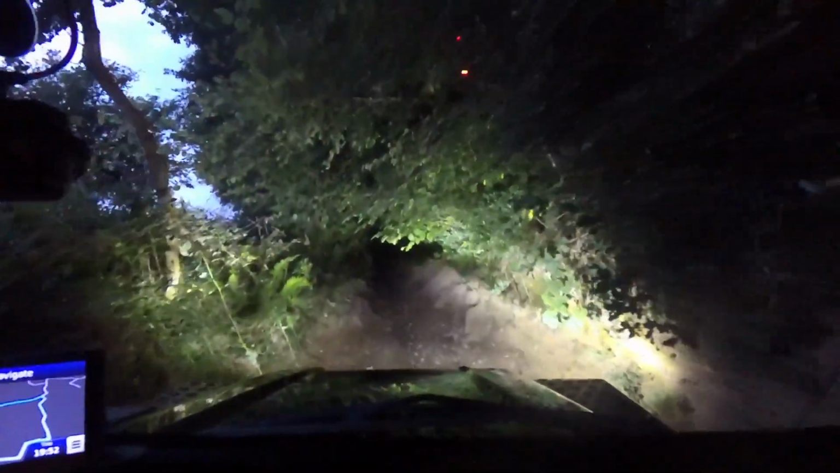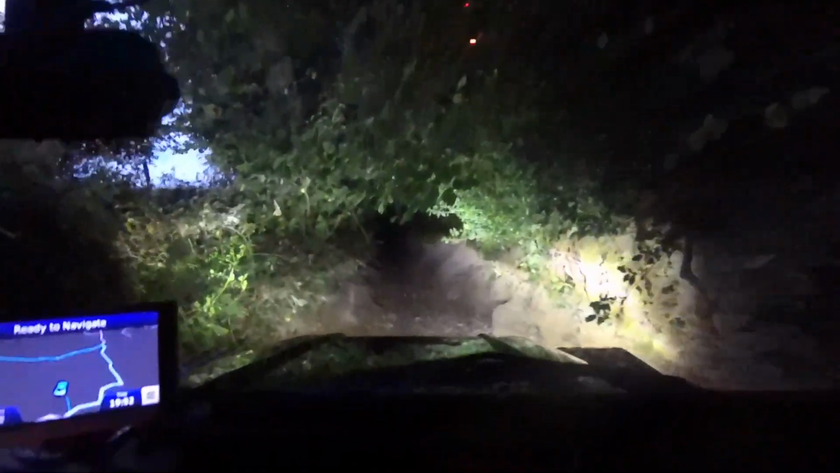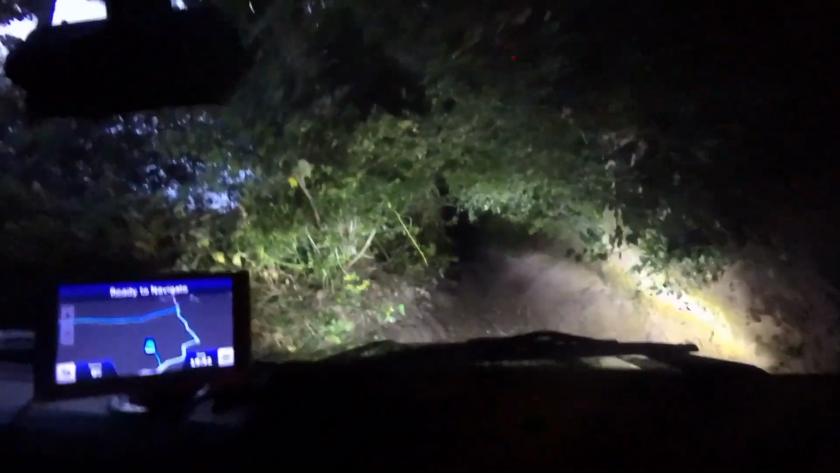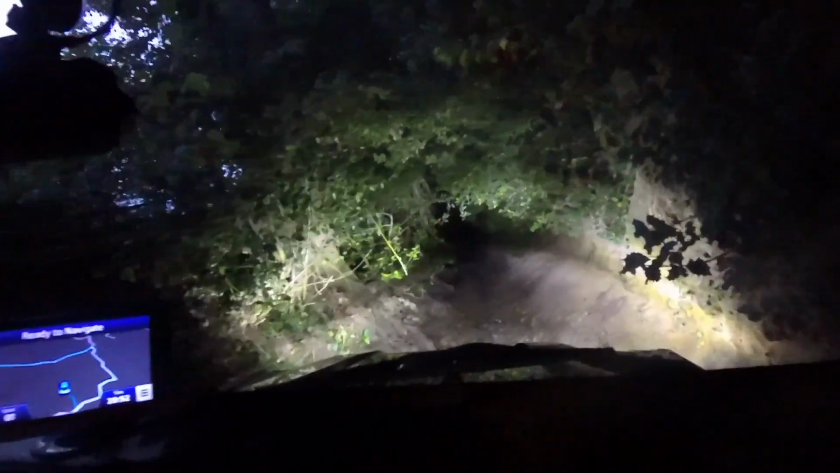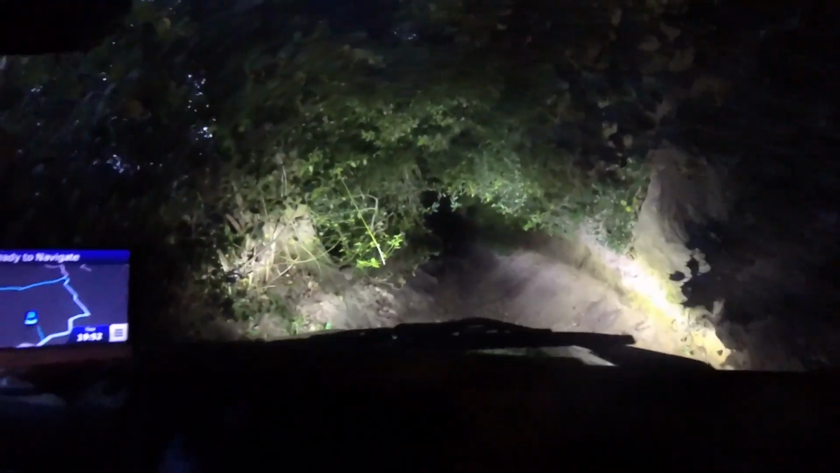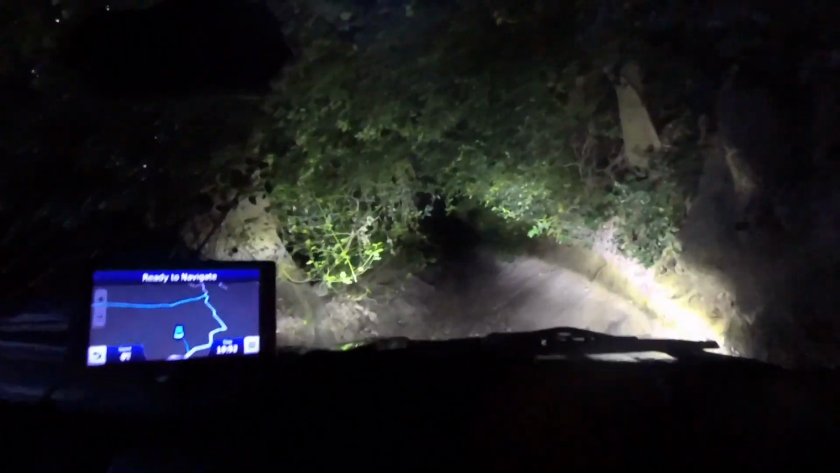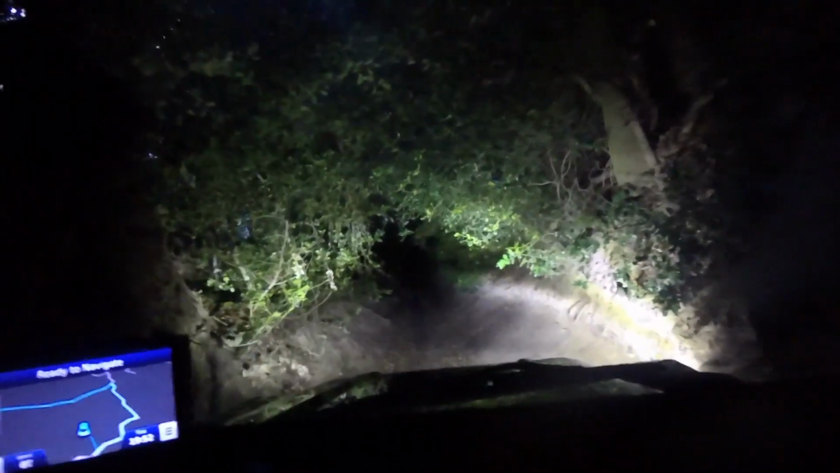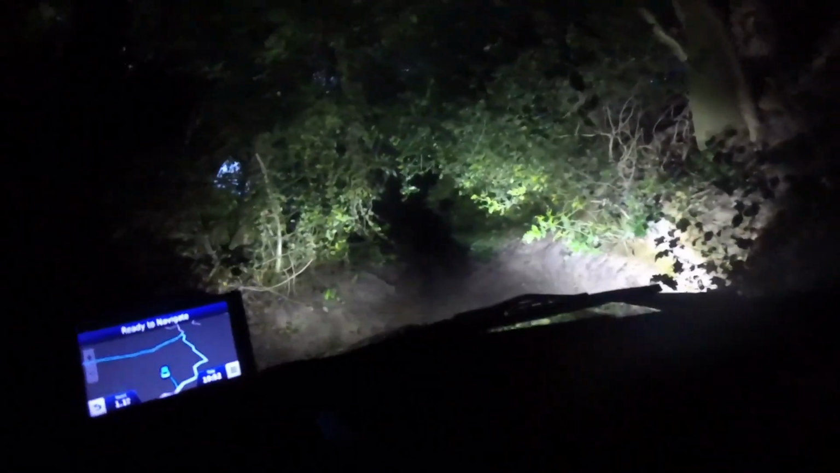This one's a bit interesting. Hopefully, I can get through now, because that does not look like I'm going to fit down there at all. So we shall see. I'm half expecting to get stuck on this bit.